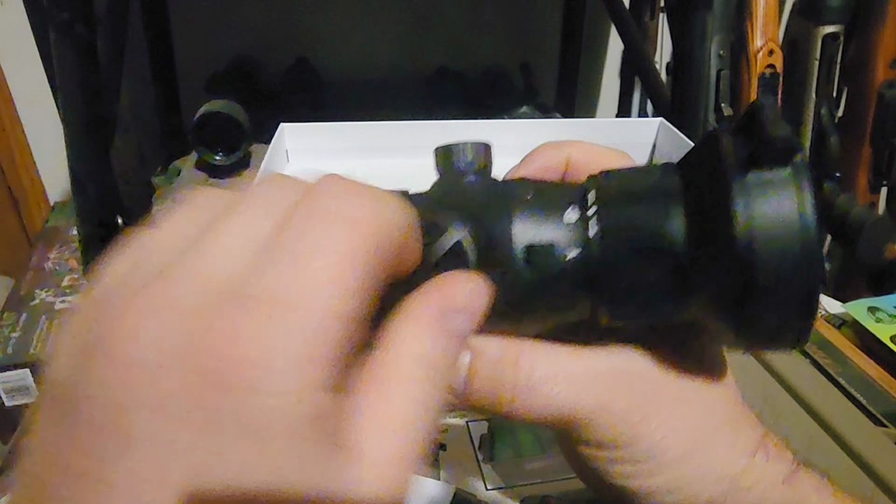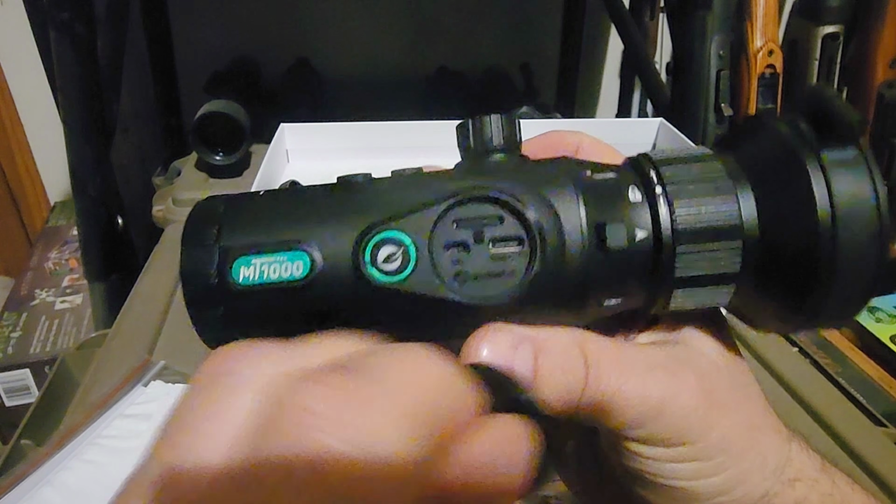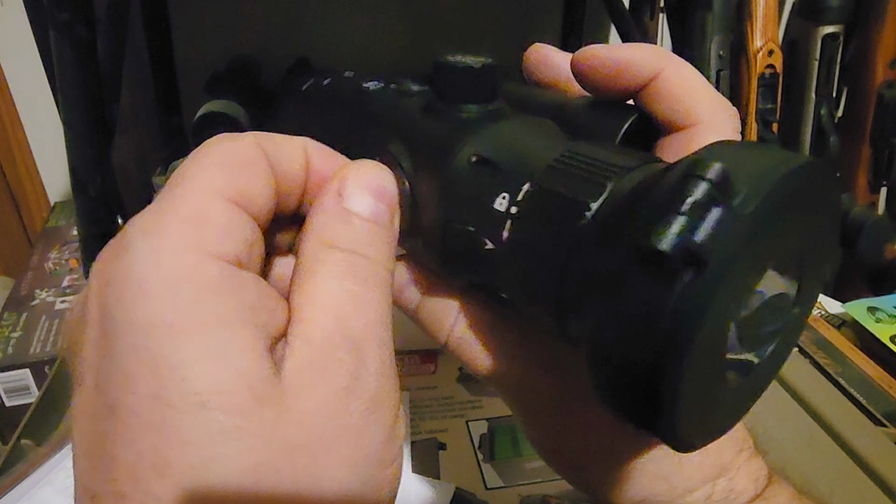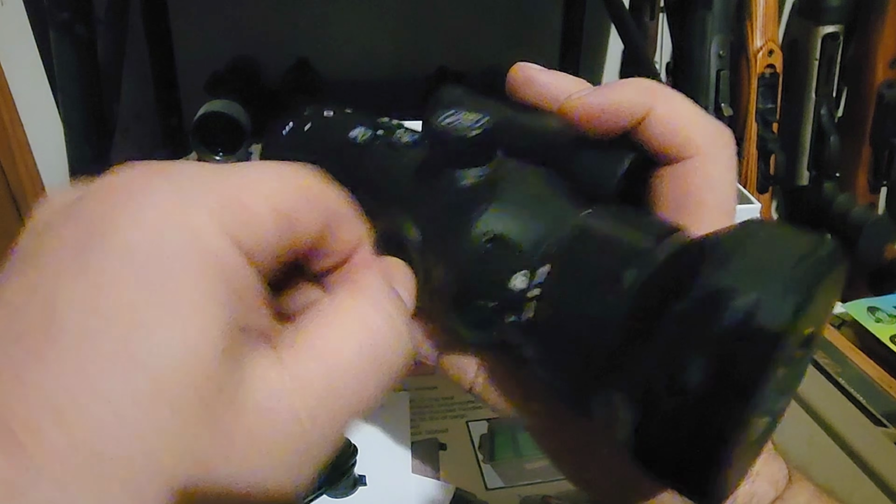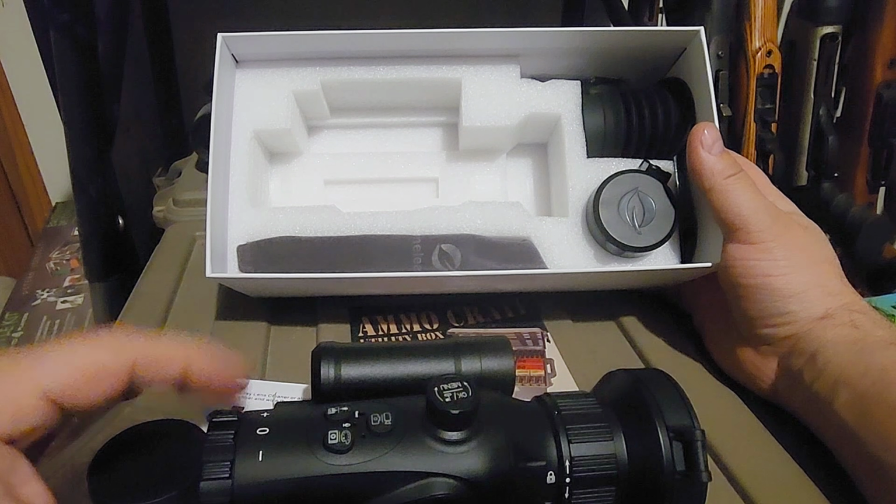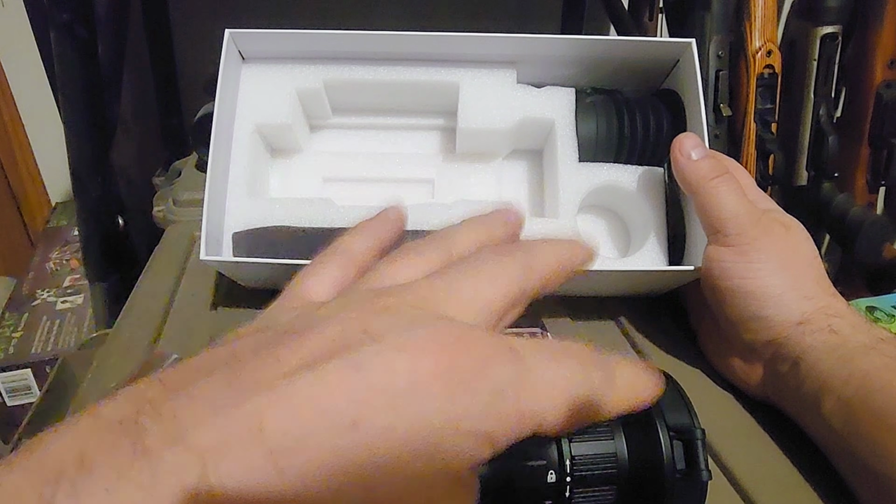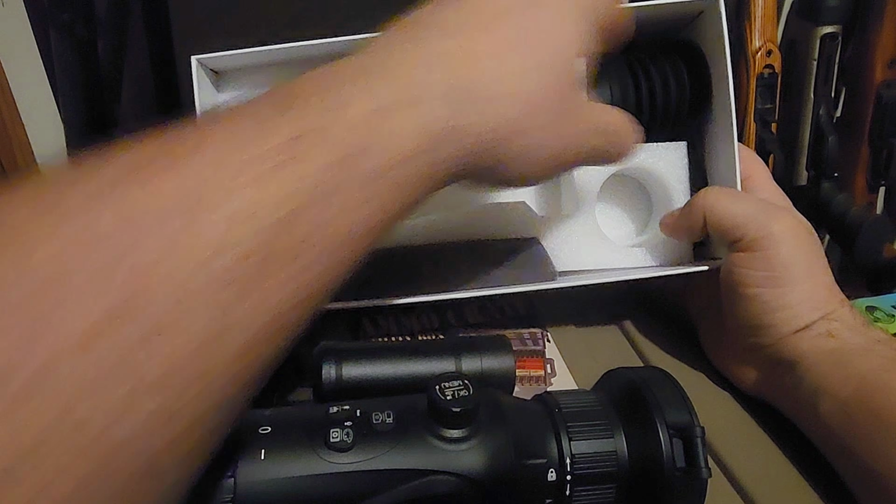I should know this by now, what the heck goes under here. Oh, that's all your access points for the cords and the SD card and all that. There's your little lock, like I said, for the lenses that you can change. Your power buttons on the side there. Get this back on. And then the remainder here, you got another cap for the rear back here. There's your smaller 35 mil lens. Again, the extra lenses are optional, as is the rangefinder, so order accordingly.